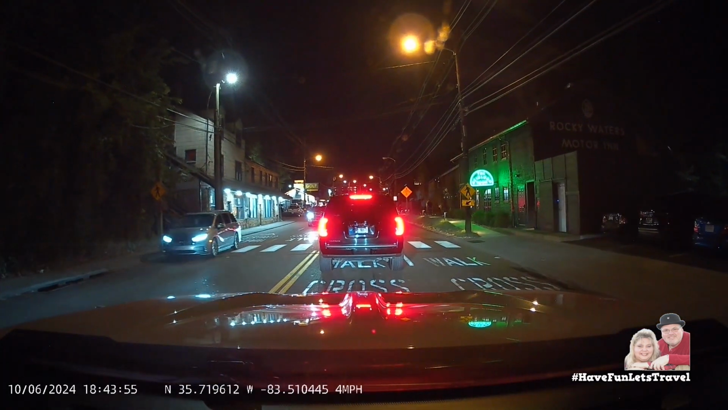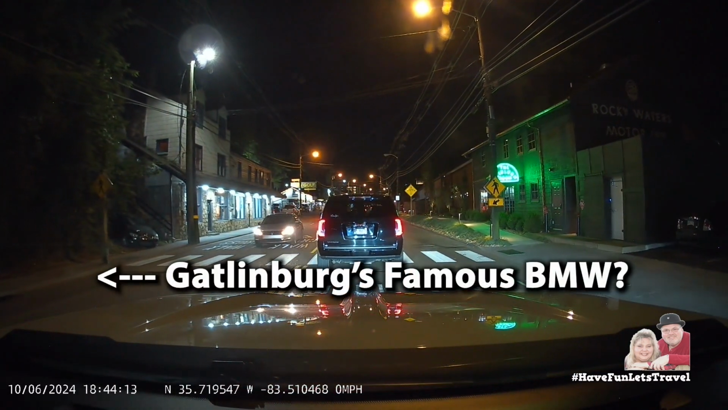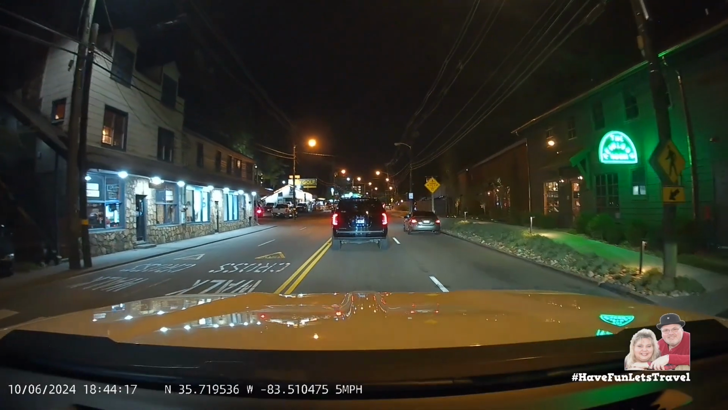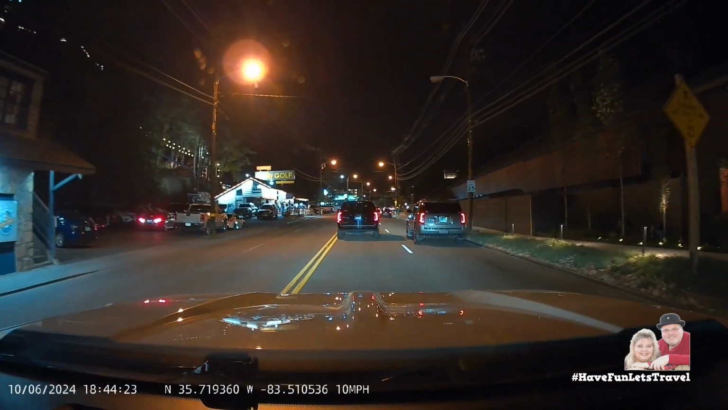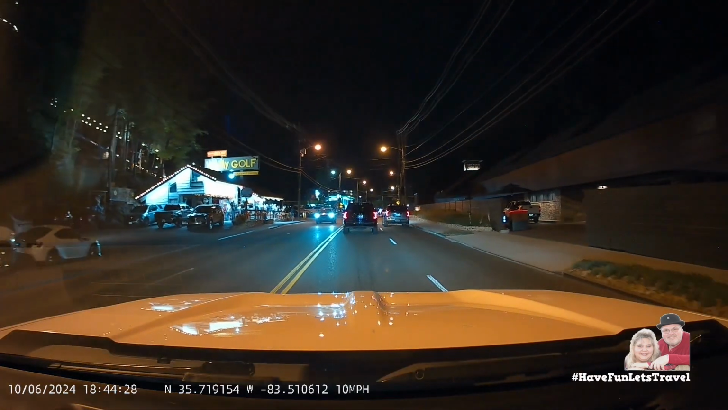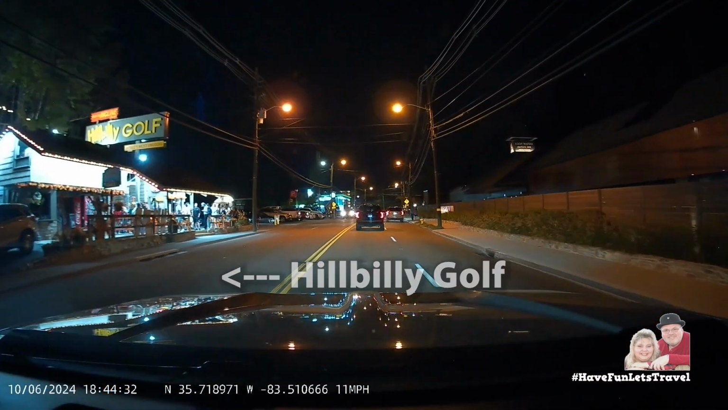Look at this BMW parked here on the left. Locals jokingly say, you know you've reached Gatlinburg once you see this car, for it never moves. Look how many people are waiting in line to play the Hillbilly Mini Golf Course. And it's a Sunday night.